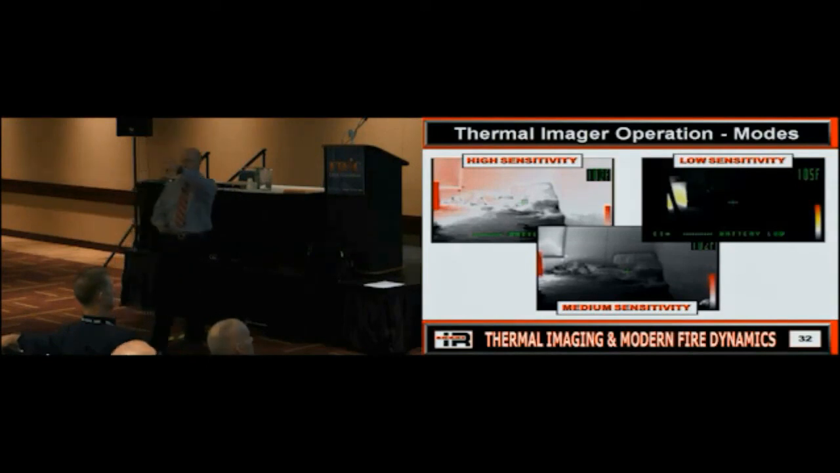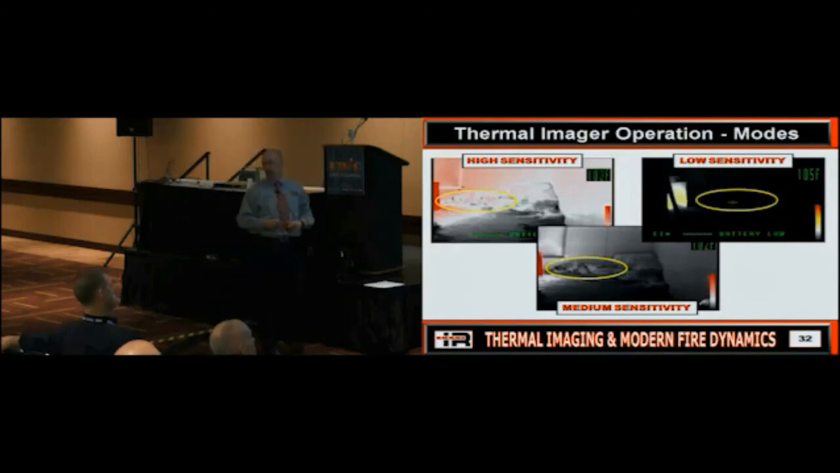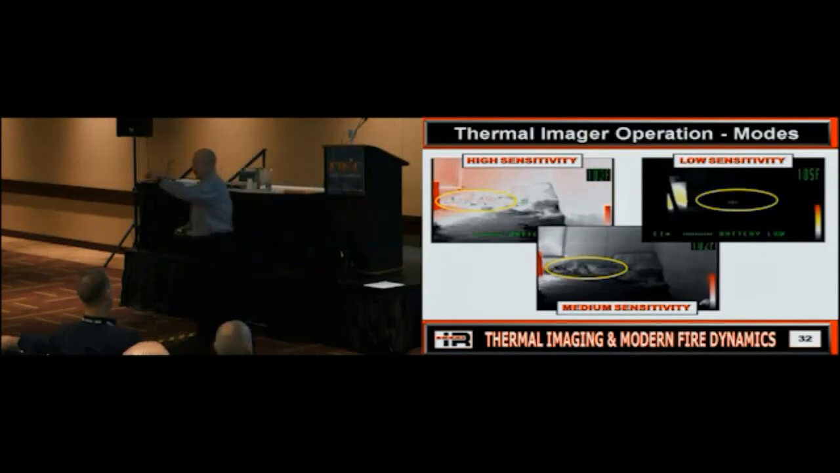Does anybody see the downed firefighter? Right there. Helmet, arm, legs. Does everybody see him now? Can you see him in that? Can you see him in that? Does it matter what mode your camera's in? Depending on what you're trying to do, so does everybody understand? Because now here's the $1 million question. How do you get your camera into this mode?